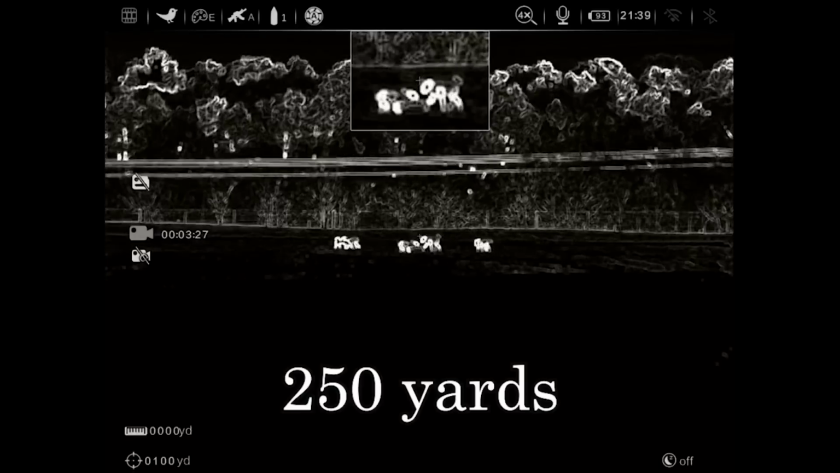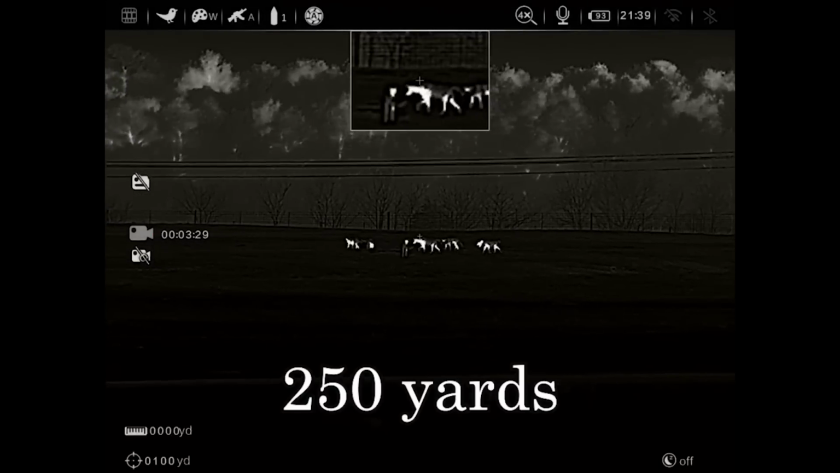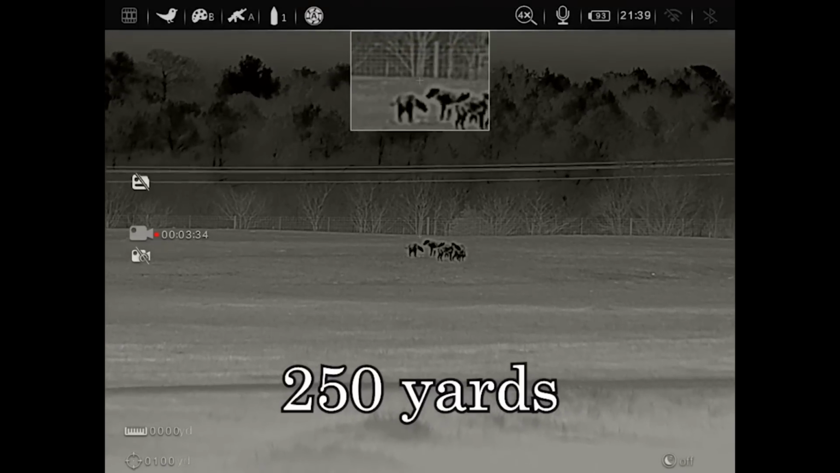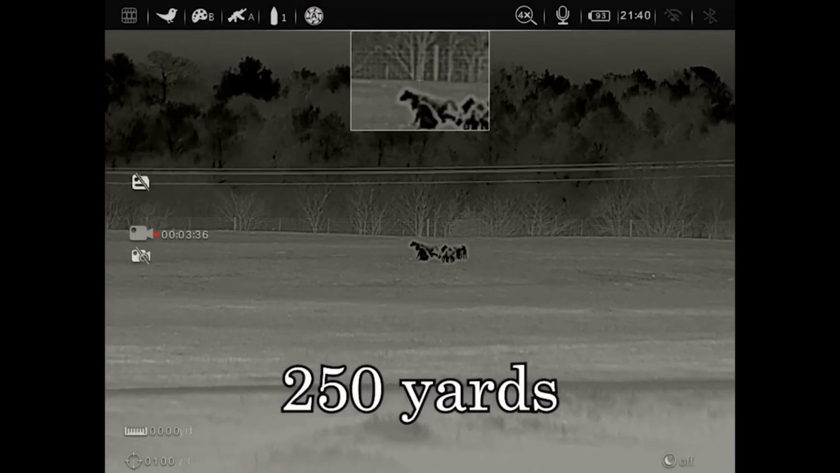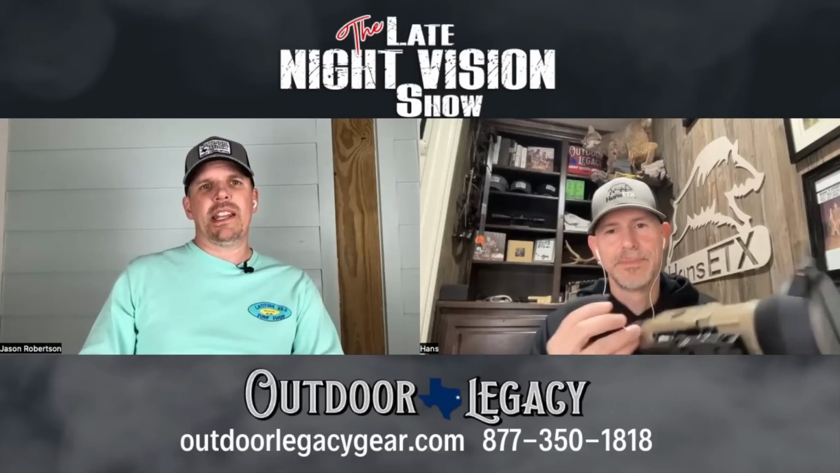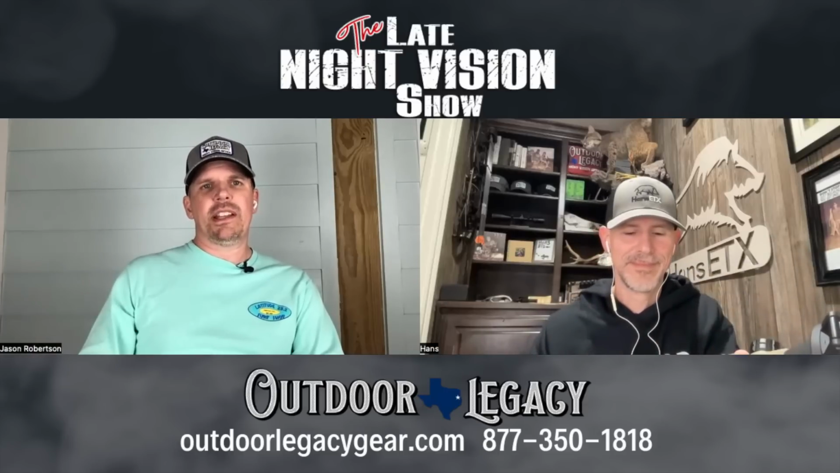It does come, Hans will show it in a minute, with a quick detach Picatinny rail mount. This mount, I think we need to talk about this mount. You know what? Let's do it right now. This mount is a recoil compensating mount. It's got some springs in there.